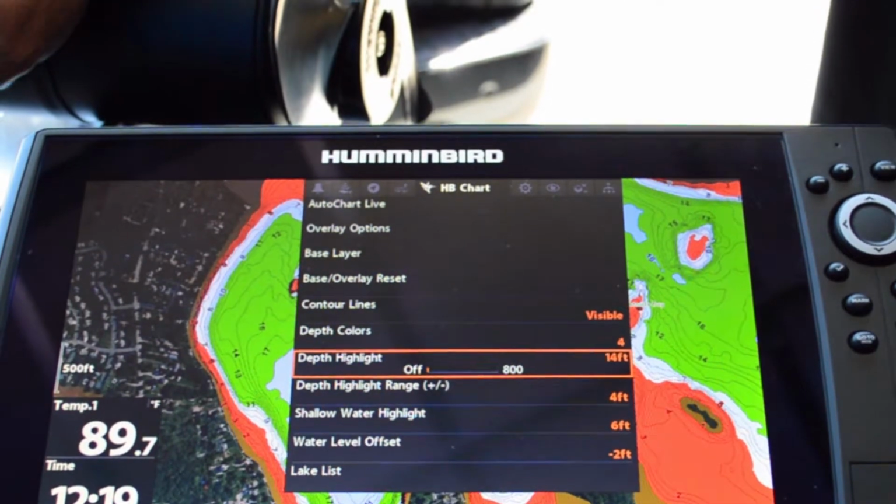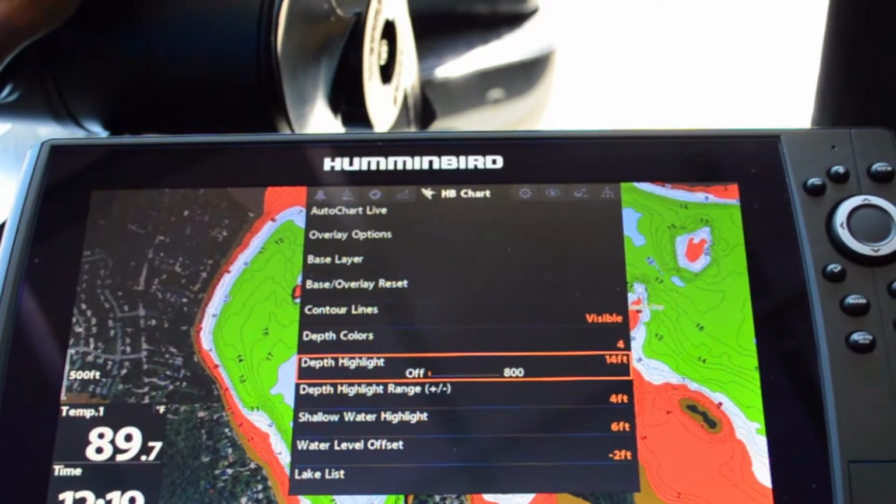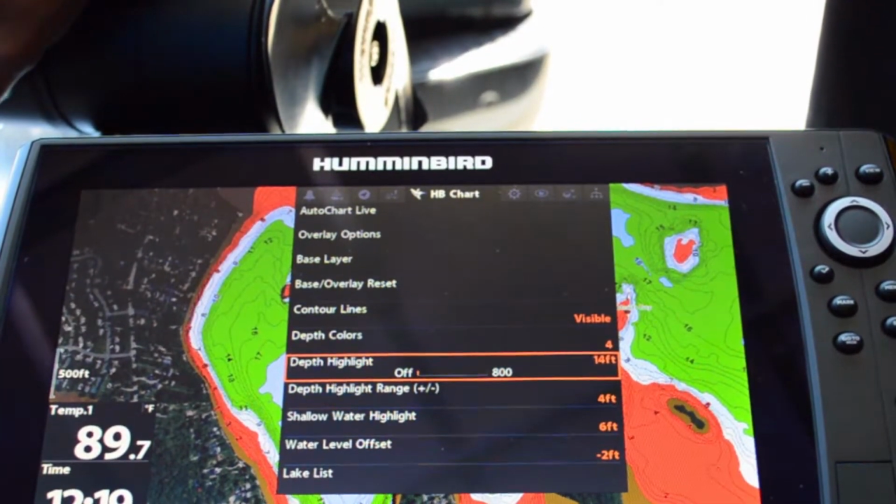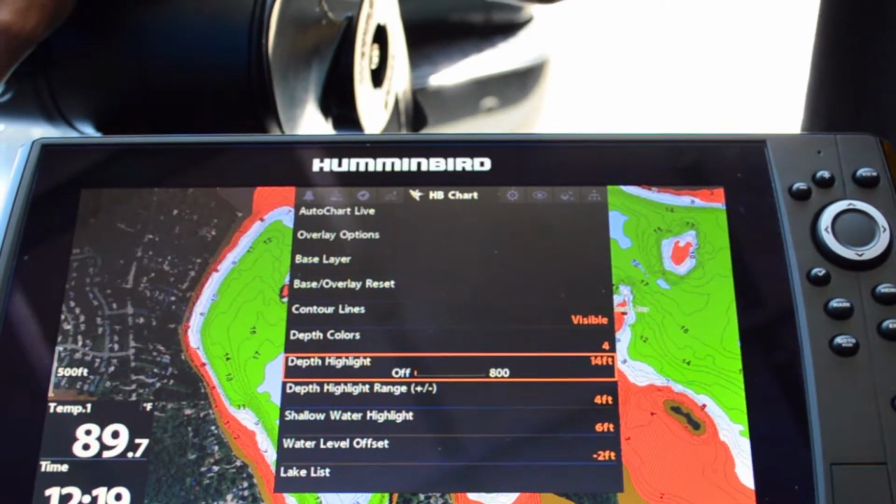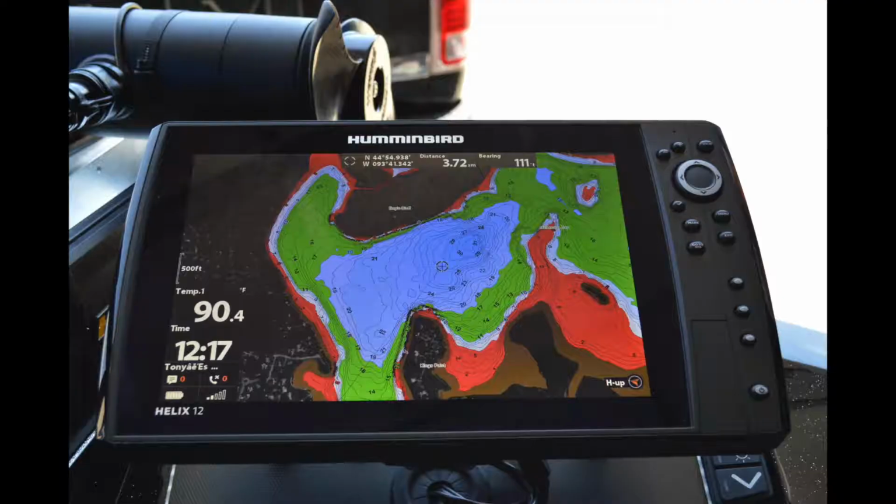One of the questions I get a lot is, are those Hummingbirds worth the money? What's the difference? Should I use a Lake Master chip, things like that. And I'm saying absolutely. When you couple these units with a Lake Master chip and take advantage of the shading, it actually just opens up a whole new world for you. You'll break down a bay really fast.